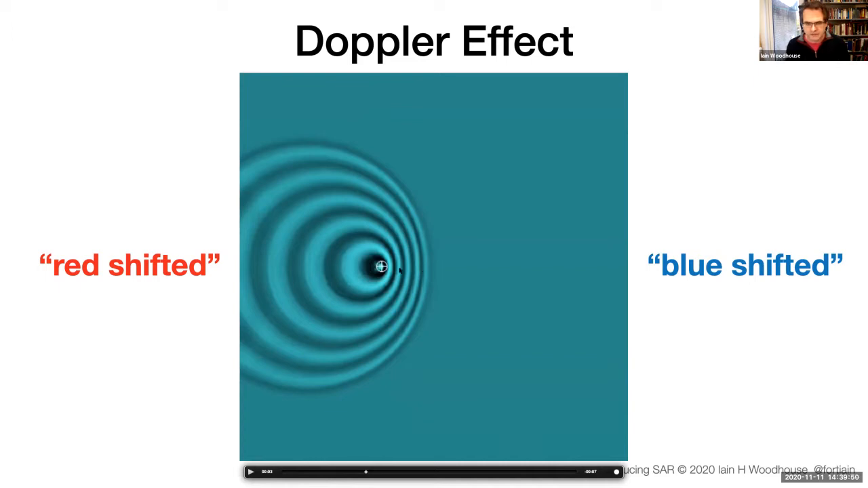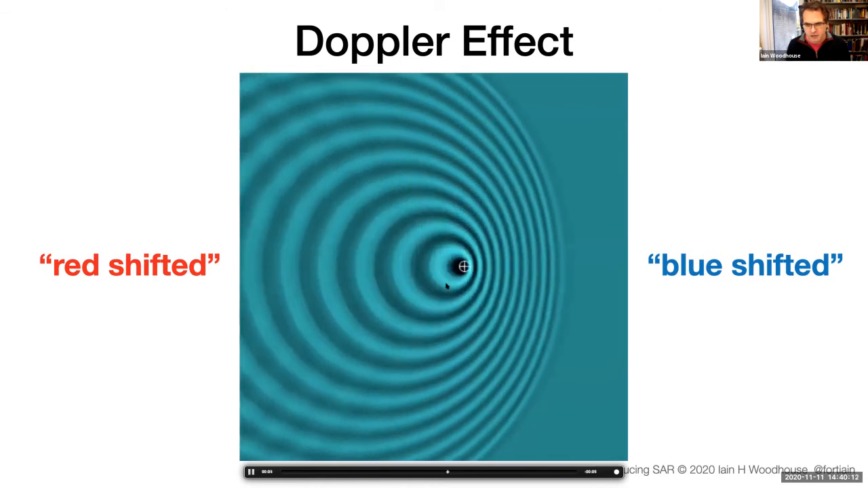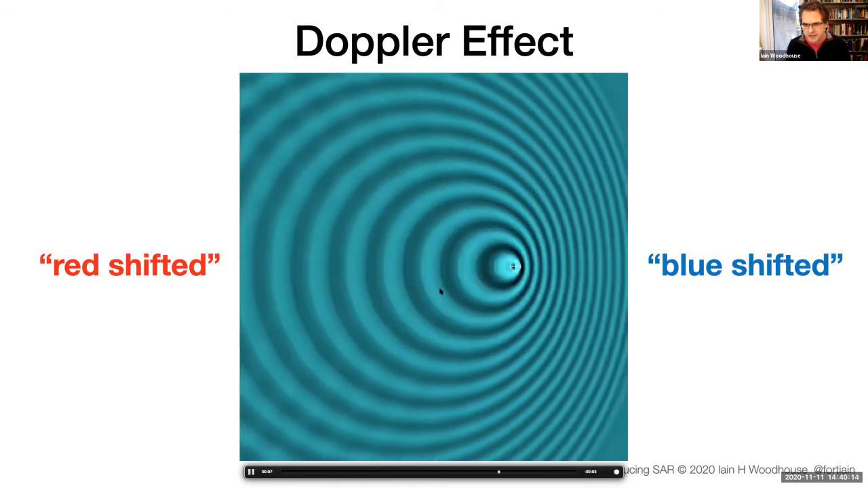And so the frequency of these waves is much higher than the waves behind it, because this source is traveling away from those waves. And this, in audio terms, is what creates the change in pitch as a vehicle drives past you, because you're going from high frequency as it's moving towards you, and as it passes you, it ends up going to a lower frequency and the pitch changes.